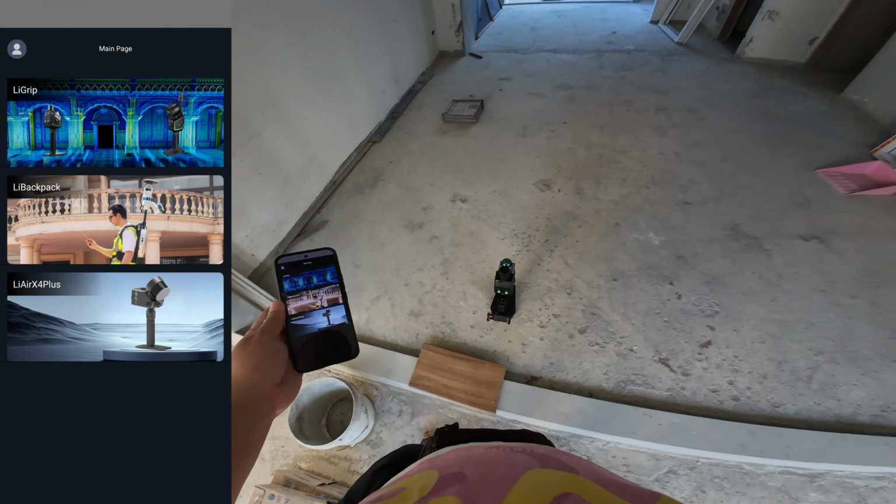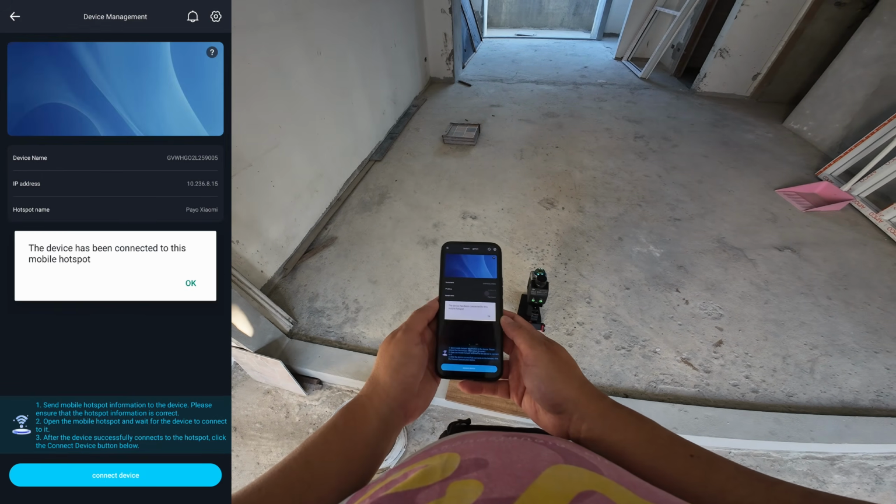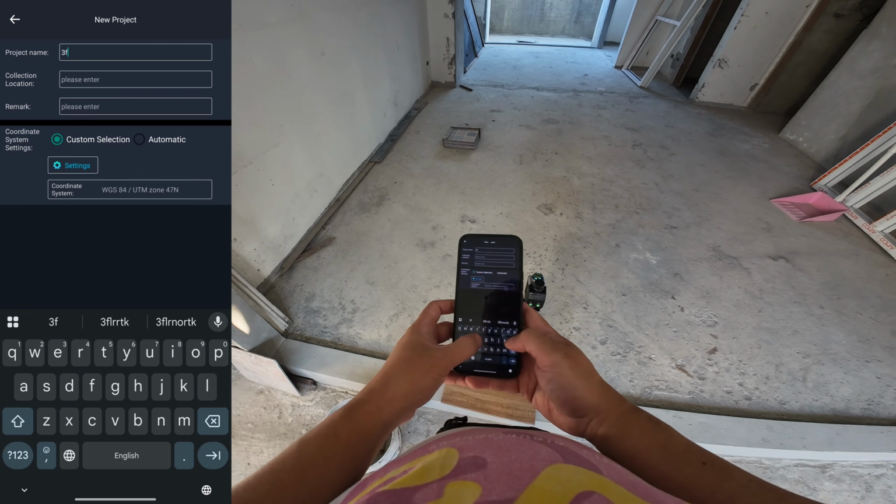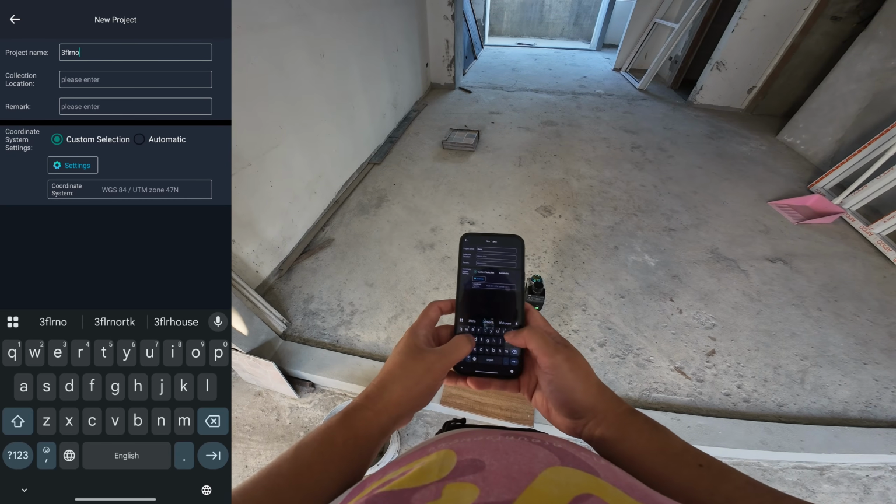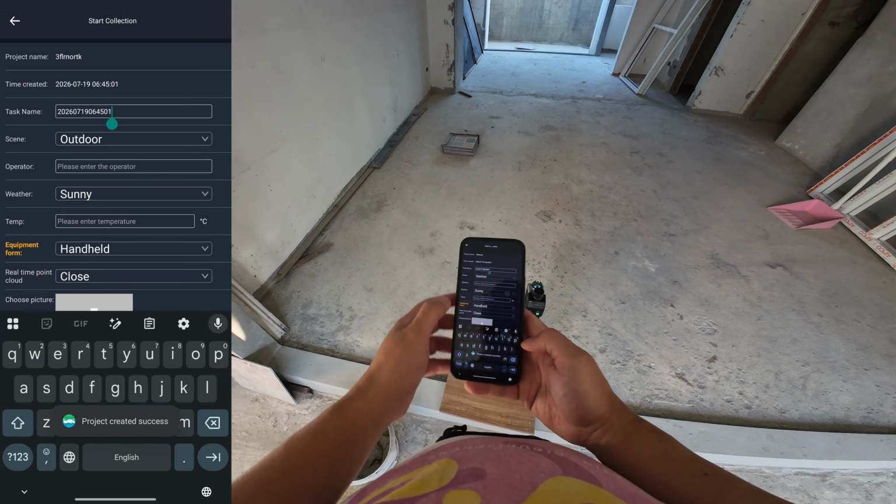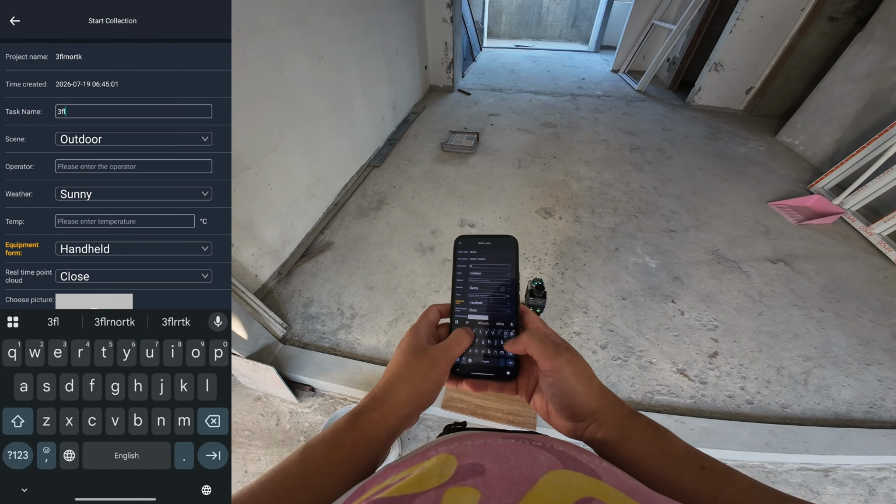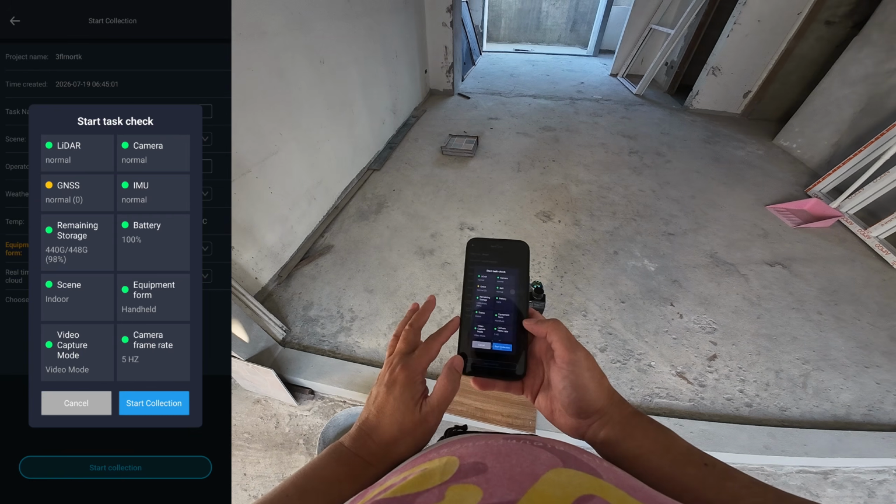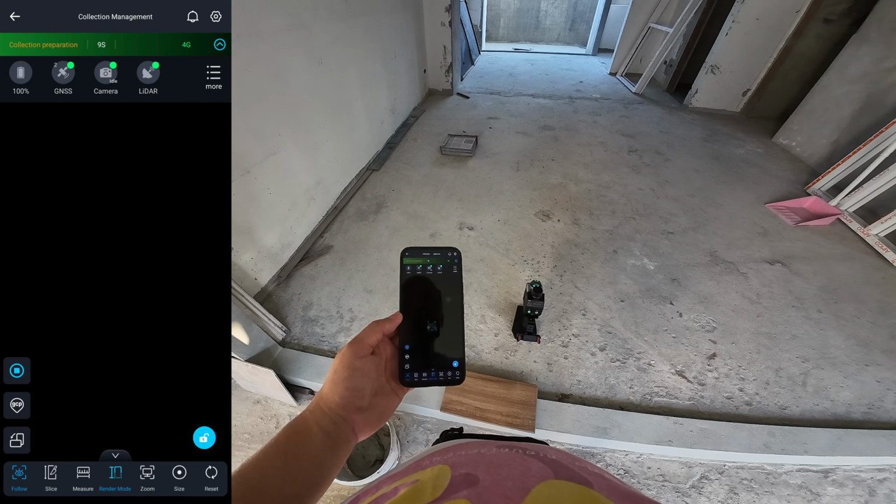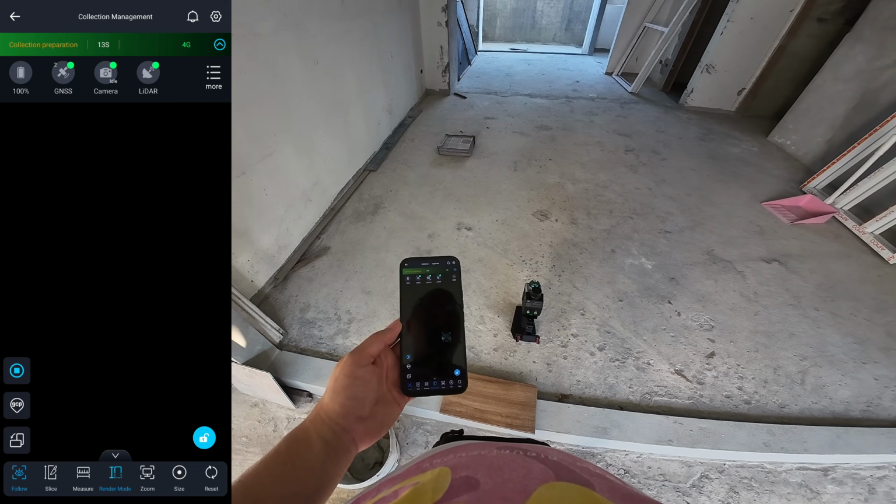To get started, I turn on my phone's Wi-Fi hotspot and launch the mobile app. The scanner automatically connects to the hotspot. After the connection is established, I need to create a project name and task name. With GreenValley scanners, batch processing only works for tasks created within the same project. Initialization takes about 30 seconds. During this time, the scanner should be facing a high feature area with no moving objects.